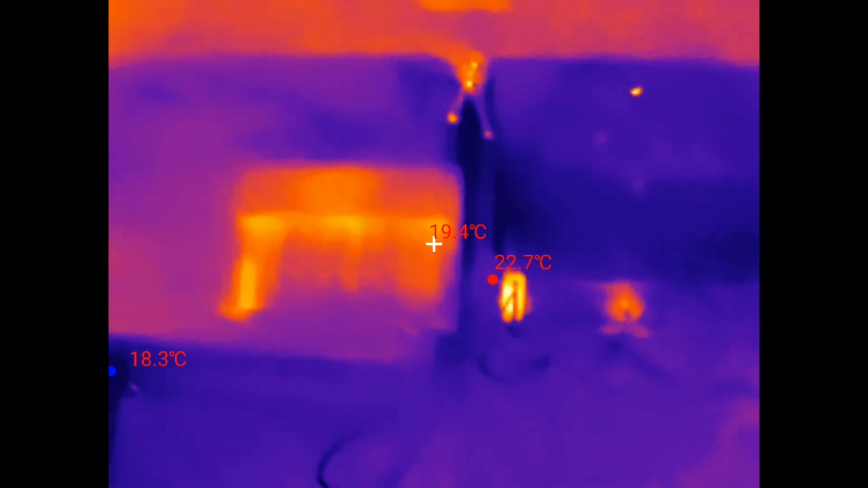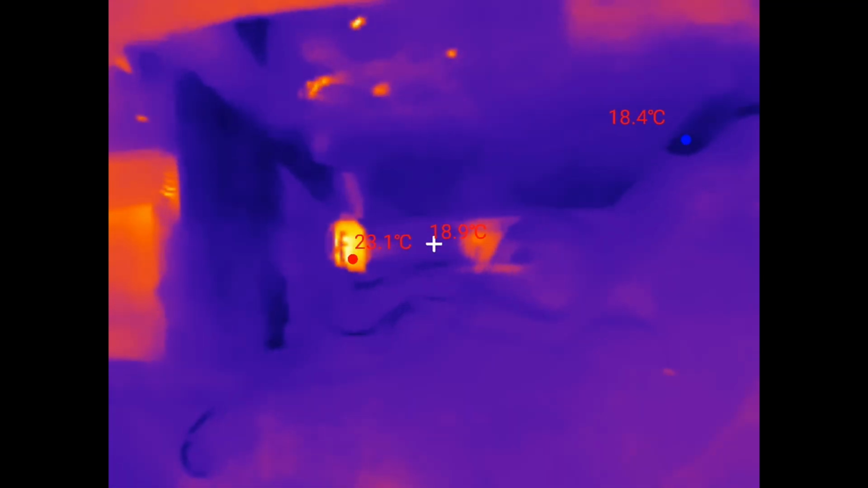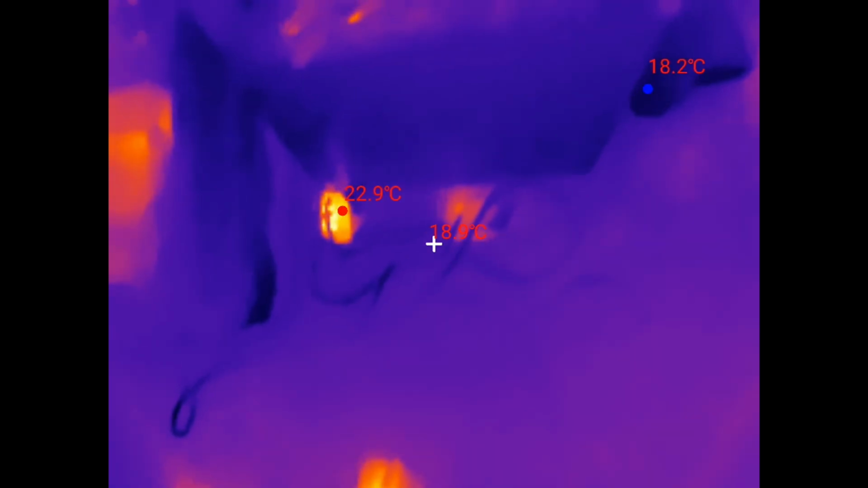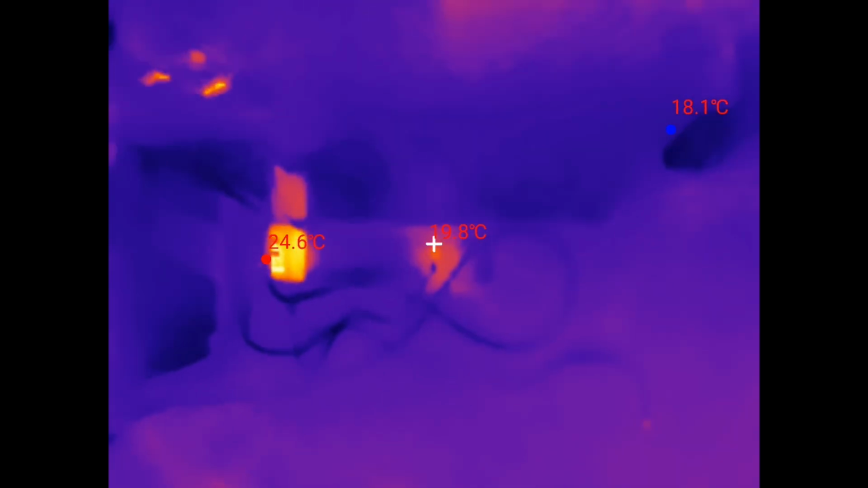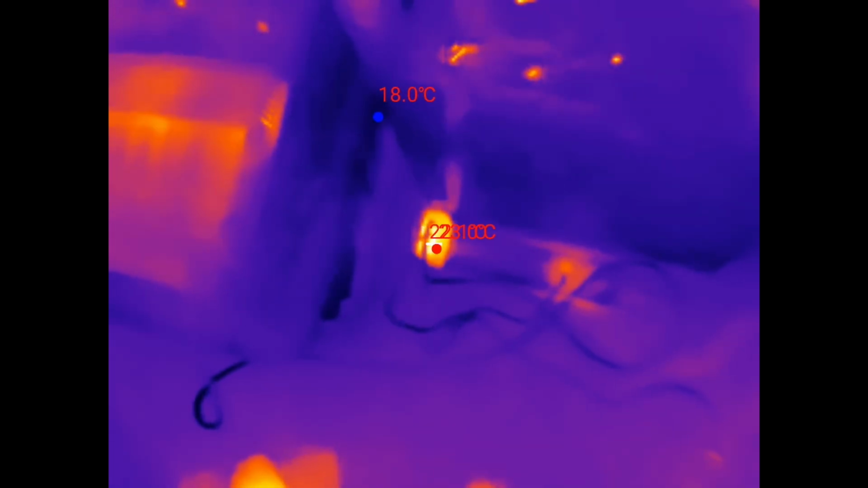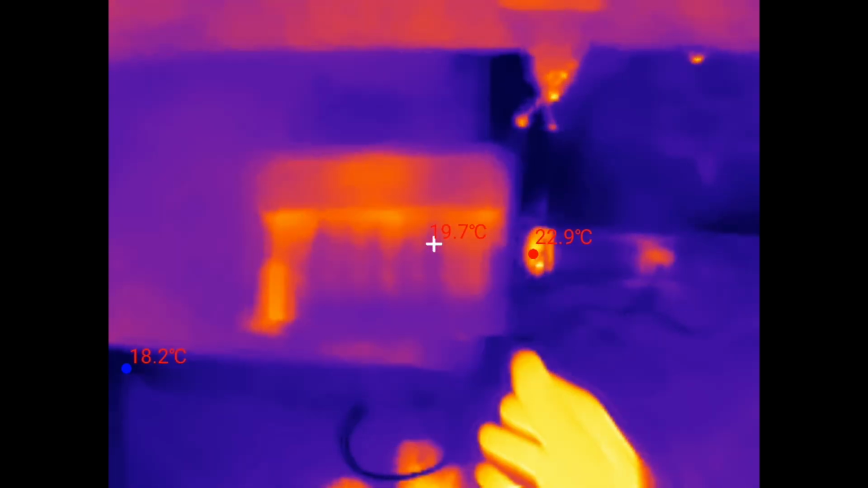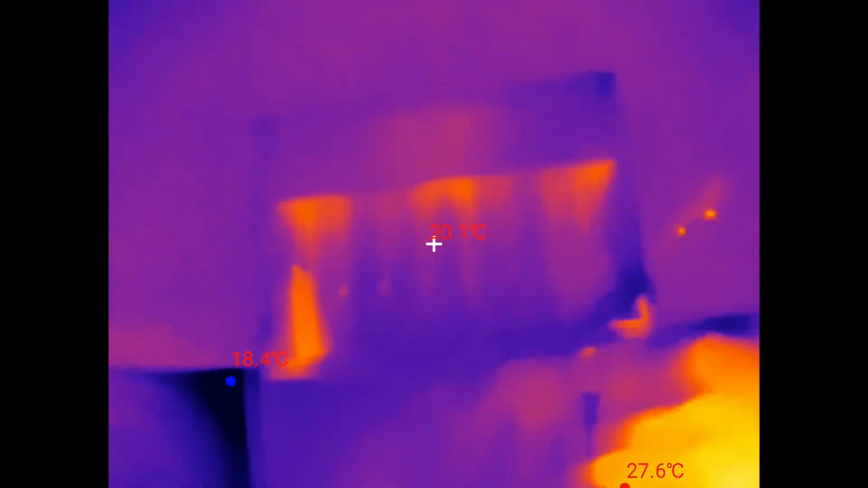I've got some power points and stuff here, picking up the temperature of those. Oh, that's interesting. USB connected to nothing. It's also showing up as a bit hot. Charger that's connected to my battery charger here.